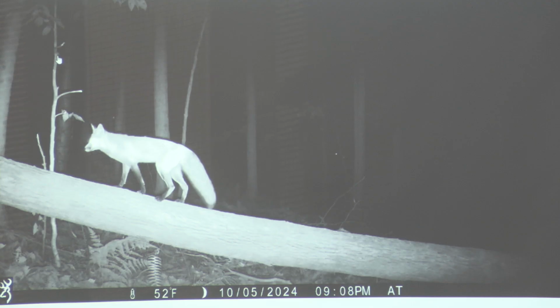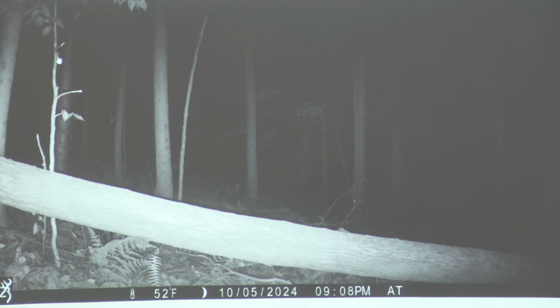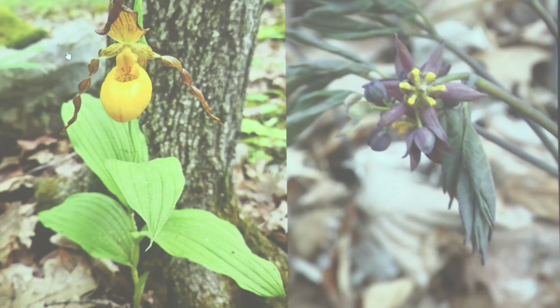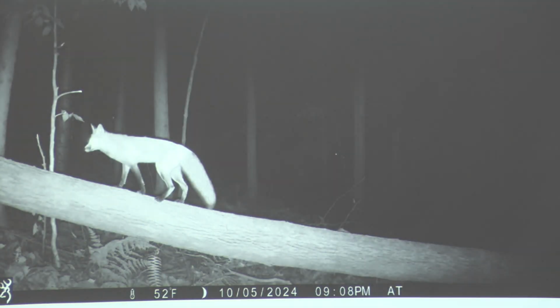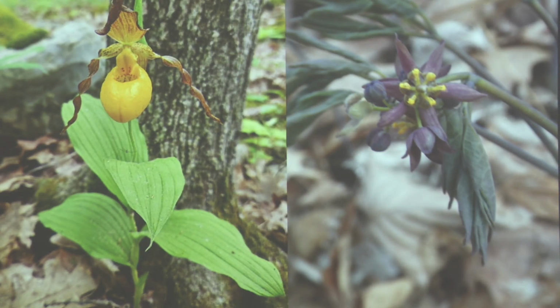And everybody know who that is? Red or gray? It's the red. Now watch closely just before he goes off the log what this animal does. Right there. Let's see if we can do that again. Whoa, wrong thing. Ah, come on. Operator error strikes again.